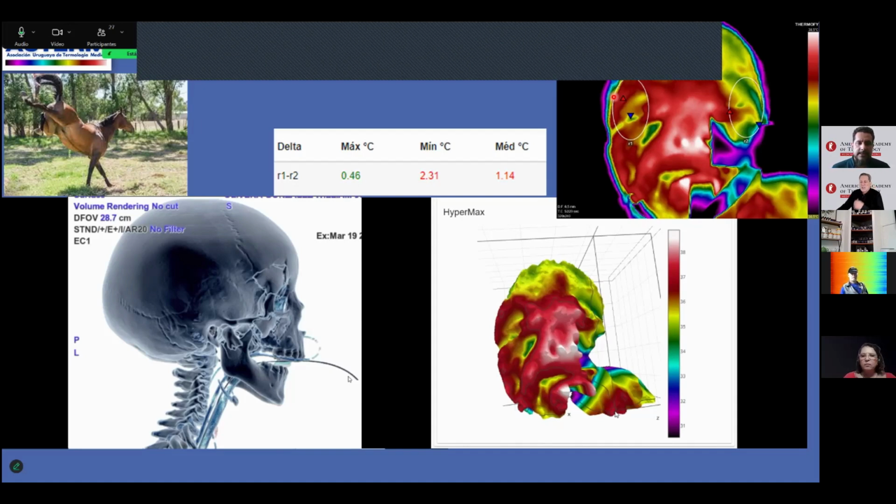Okay, the request was to assess an injury. We come inside the room and, look at that, the first thermology image, and we see a hyperradiant area, and this area most called attention.